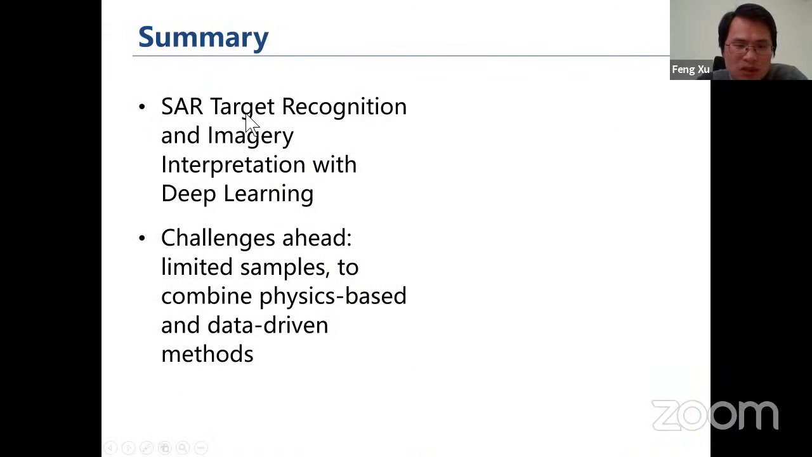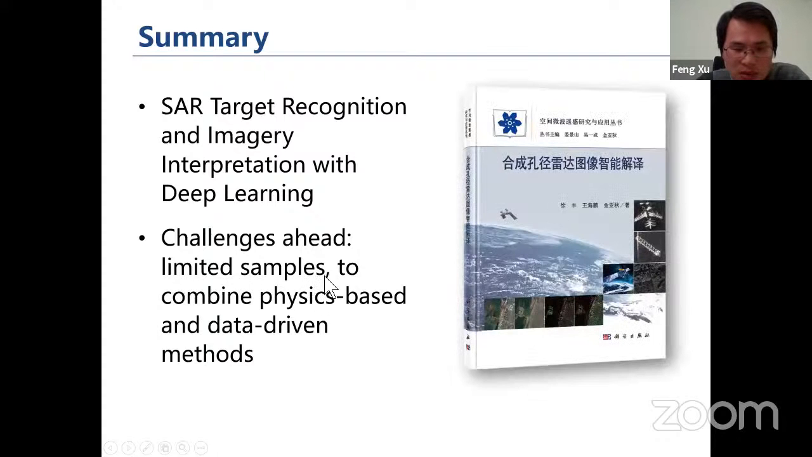As a summary, today I presented some of our work on SAR target recognition and image interpretation using deep learning, but there are still challenges ahead. Basically, we have very limited training samples. One of the approaches we are currently working on is trying to combine physics-based approaches with data-driven deep learning methods. We recently published a book, but it's in Chinese.